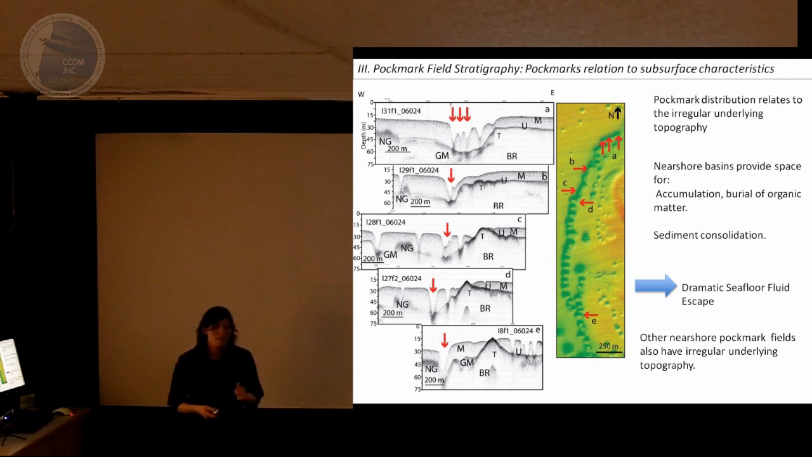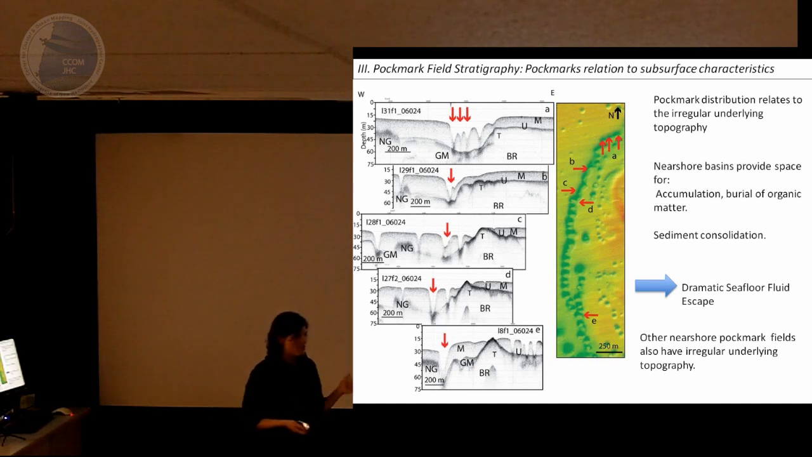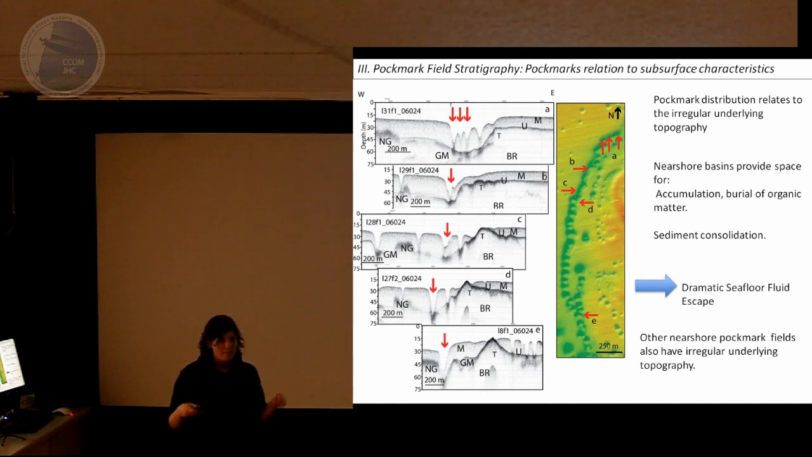We start to look around the world. The other places we find nearshore pockmark fields are in environments like fjords, and the bedrock-controlled rias of northwest Spain, and this coastal area here. Those are all areas that have bedrock-controlled, irregular coastlines, and you find your pockmarks around their steepest change in relief.